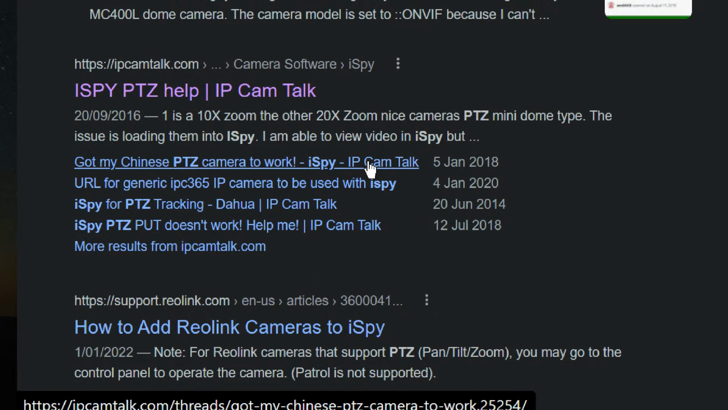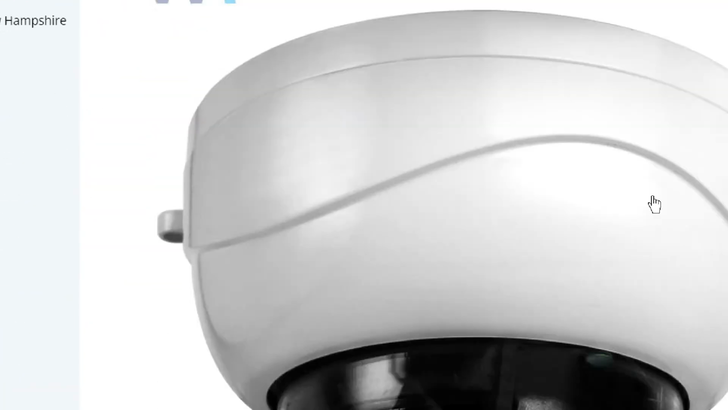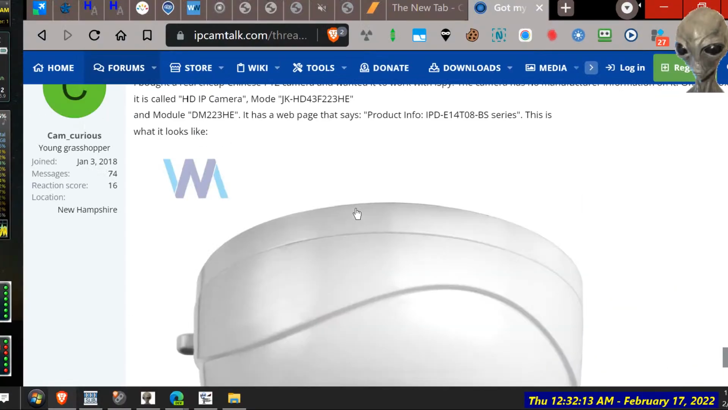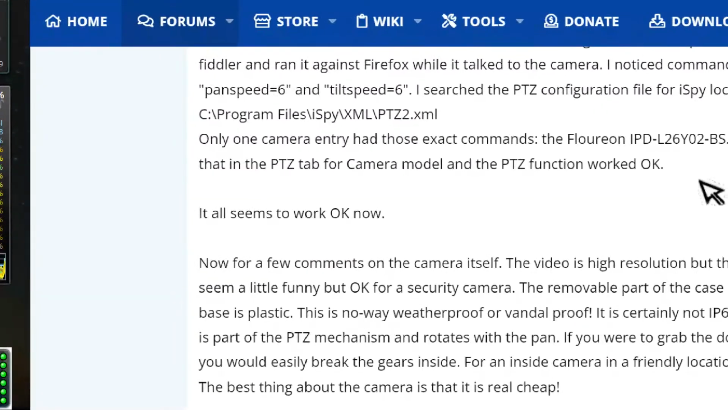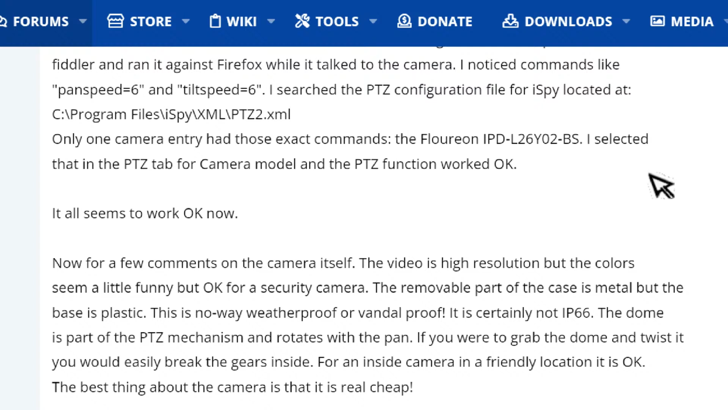Someone got his one to work. Good though. Looks like our camera outside. So how did you get it working? Search PTZ configuration for iSpy, located in program files, PTZ2. Only one camera entry had the exact commands. Selected that camera model and it worked okay.